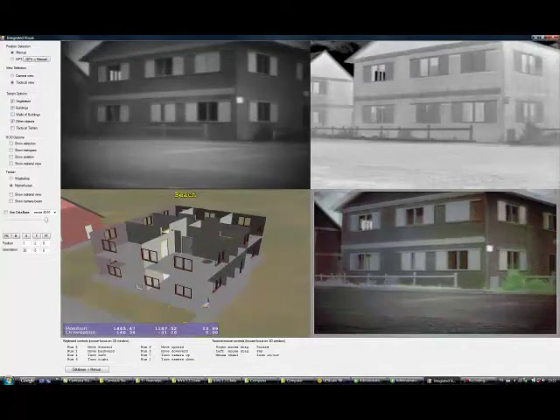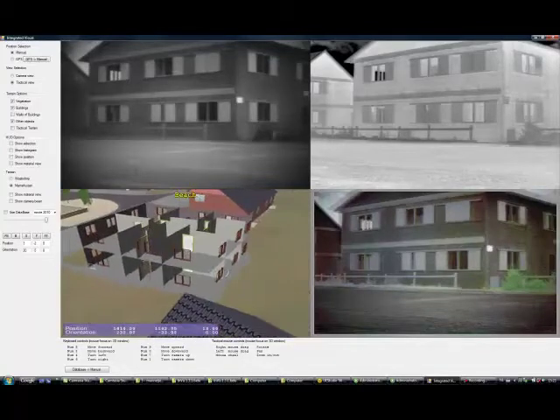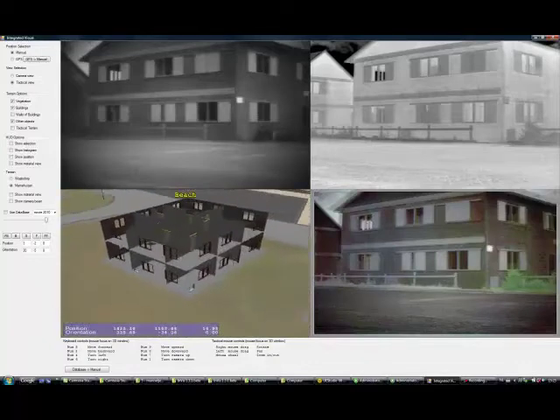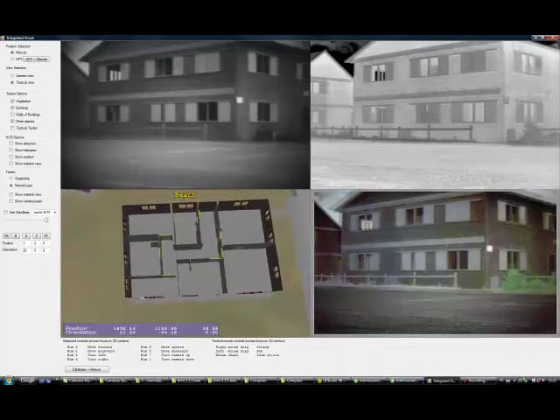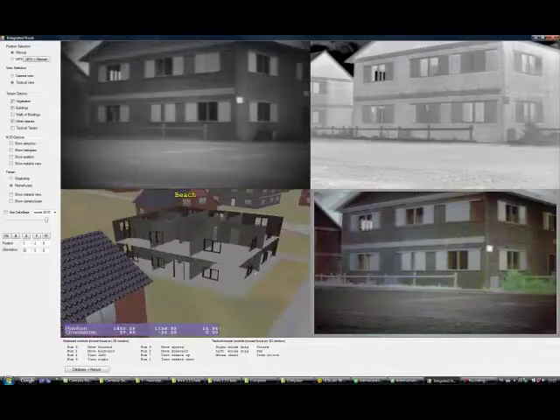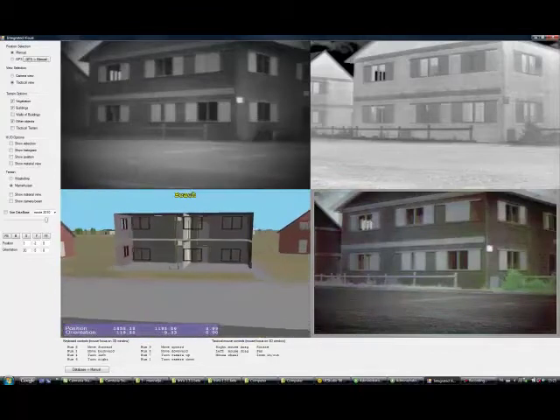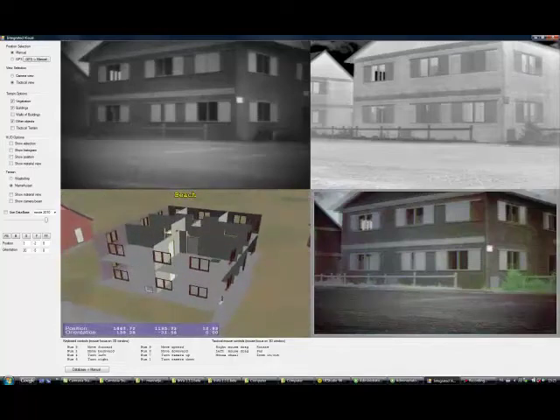Then we use the virtual representation to inspect certain selected locations, like this house. We can remove the walls to view the inside of the house and to determine where subjects may be hiding and what possible viewing locations they may use. We can inspect the building from all sides and from the top.